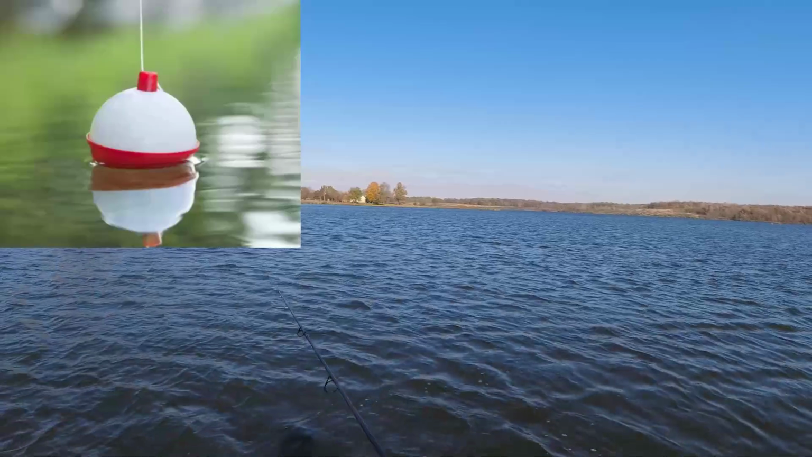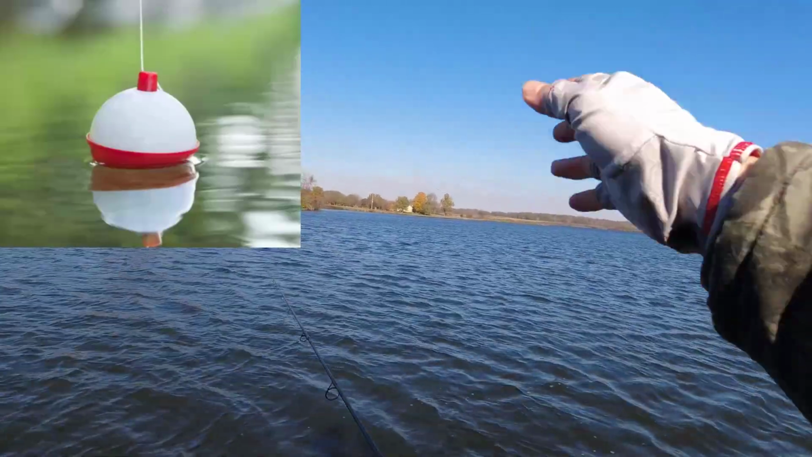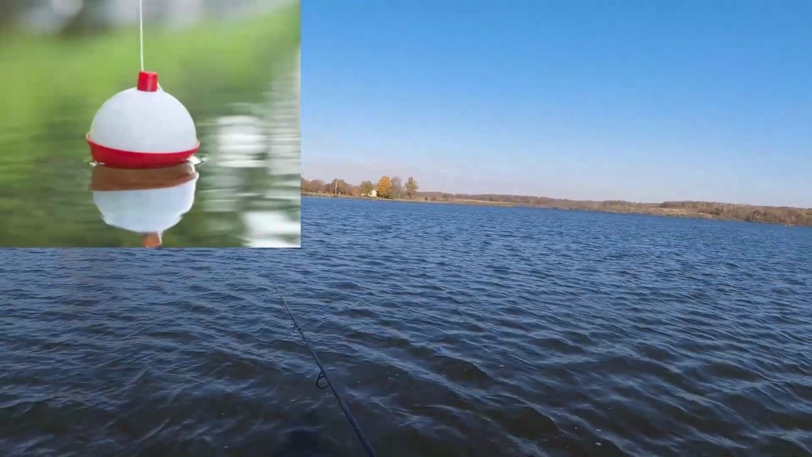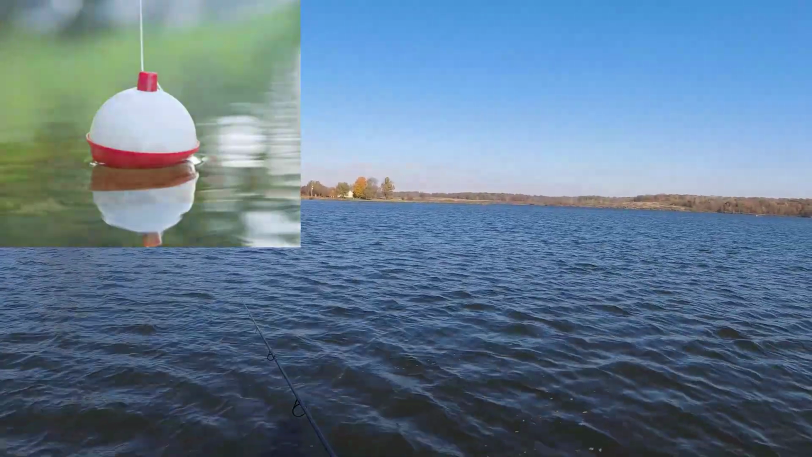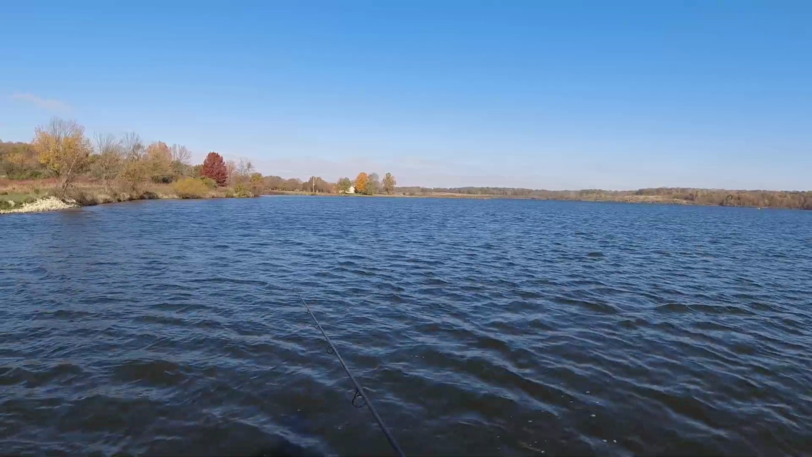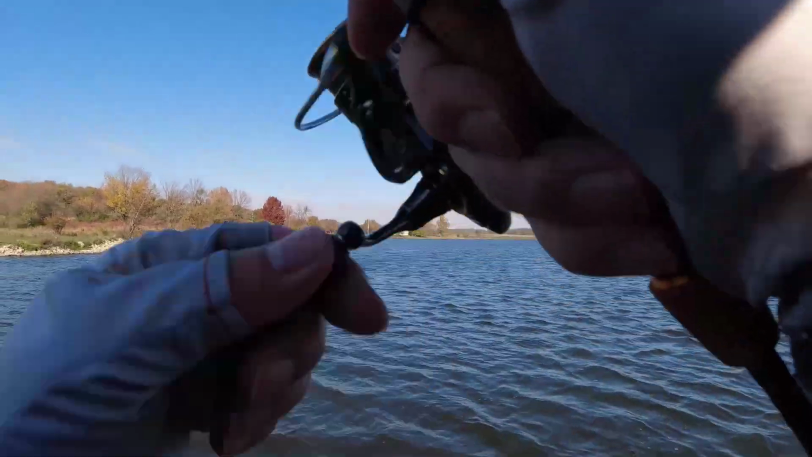When you cast, try to cast a little bit farther and then stop it in the air. This way it drops in the water more silently. Because some of these bobbers, poof.